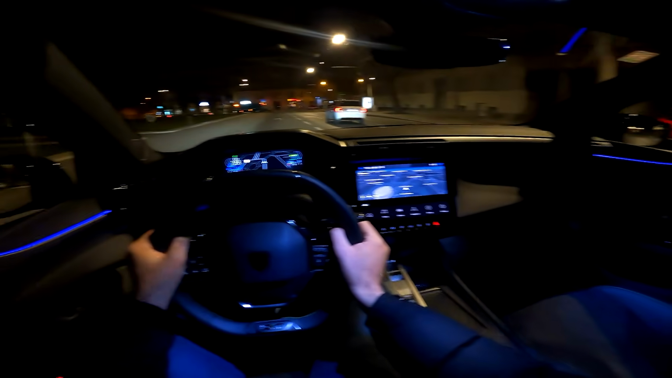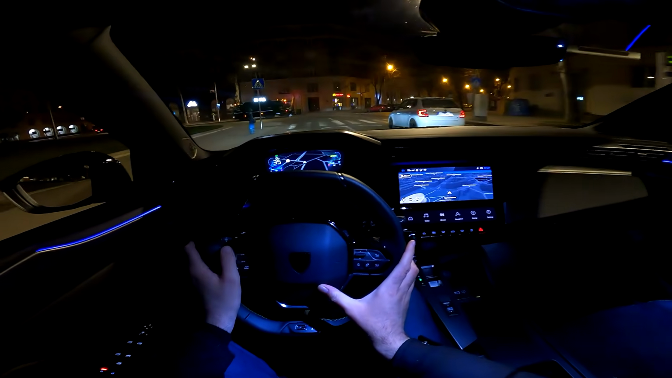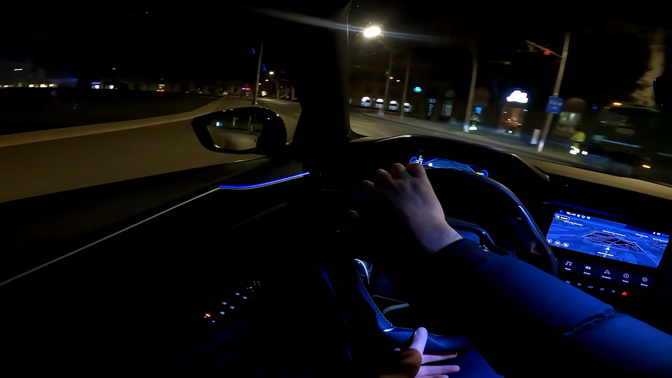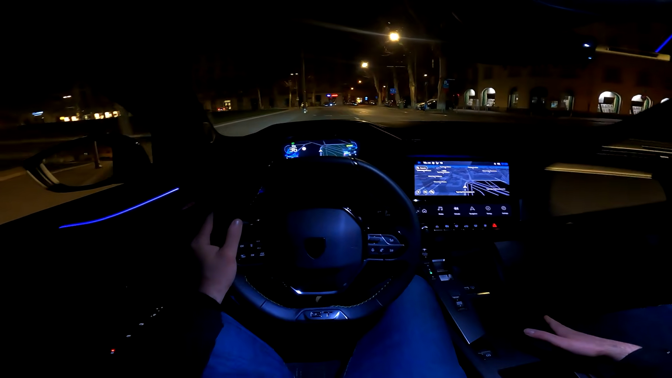And I really find the driving relaxing here, and I'm really enjoying it. Tell me in your comments, how do you like this layout here?